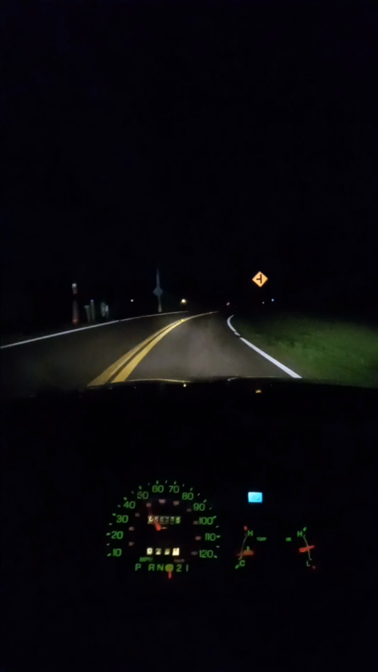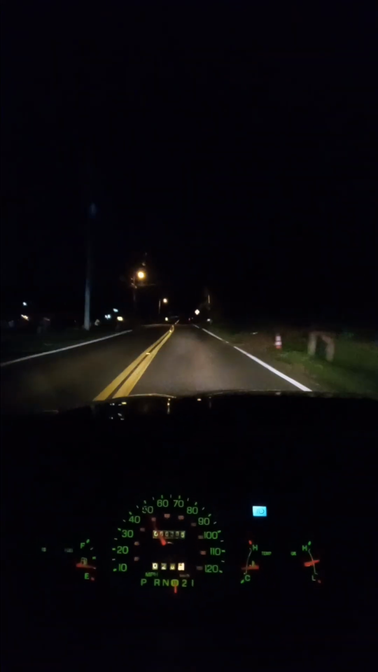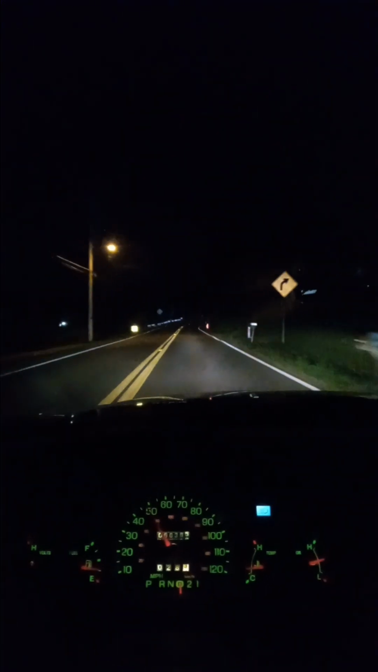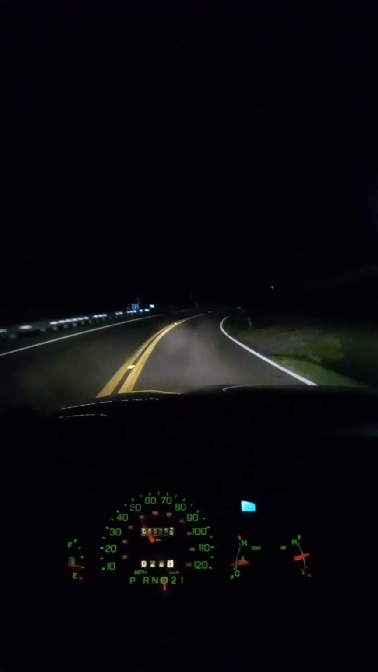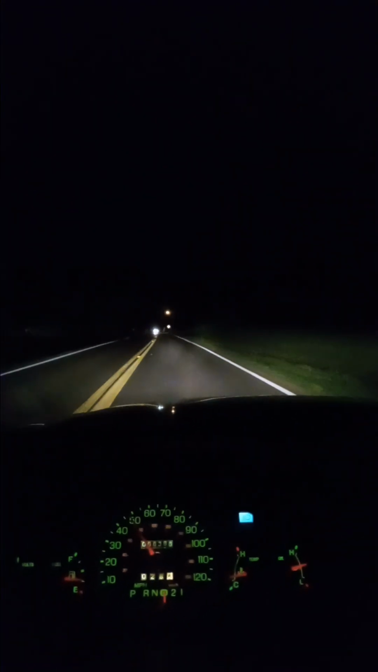It's a good driving old car, though. 66,000 miles on it. I've done a lot of things to it. I put new tires on it, new battery. It's got a new blower motor resistor. Let's see, what else? I put a new thermostat in it. That's all this car needed.